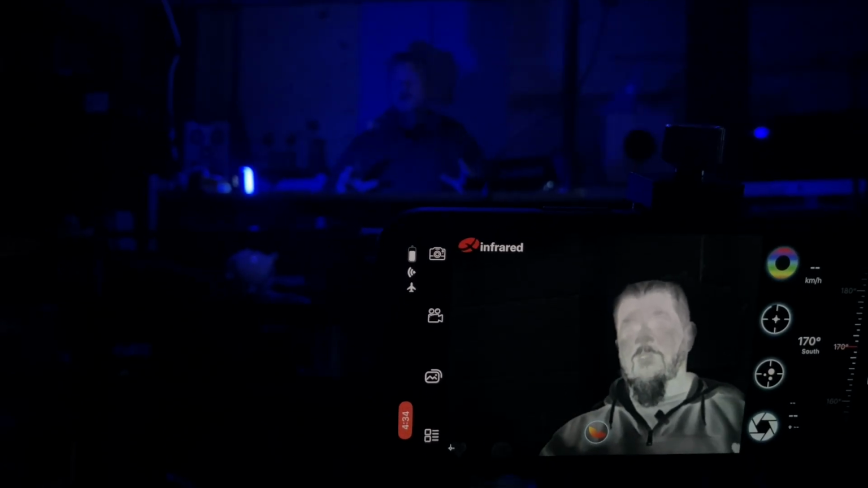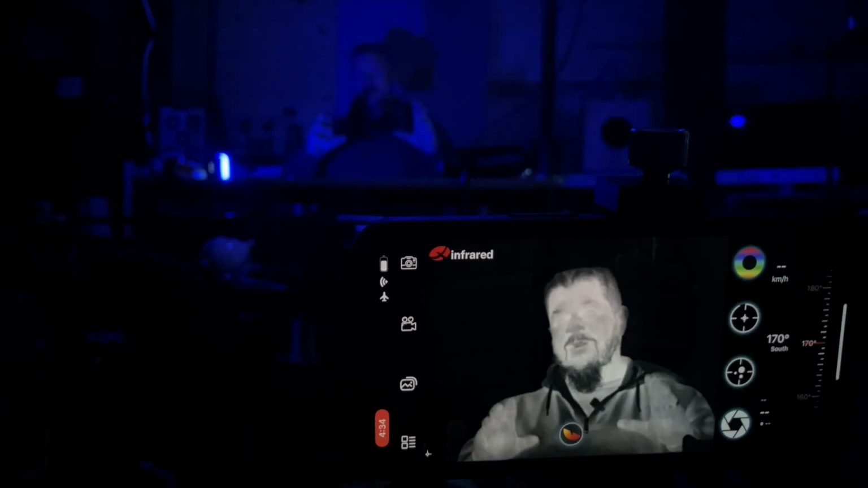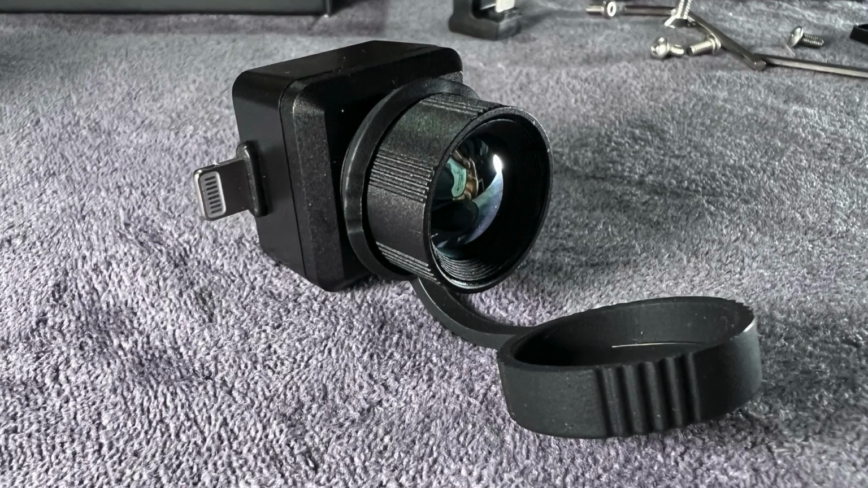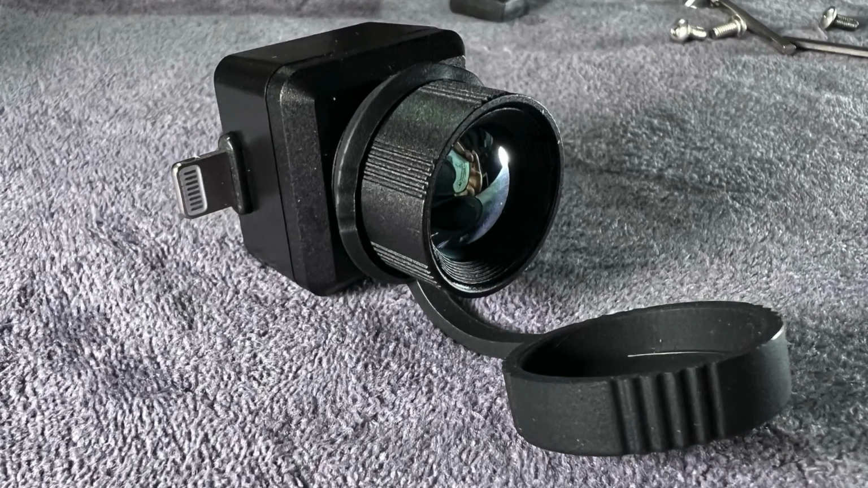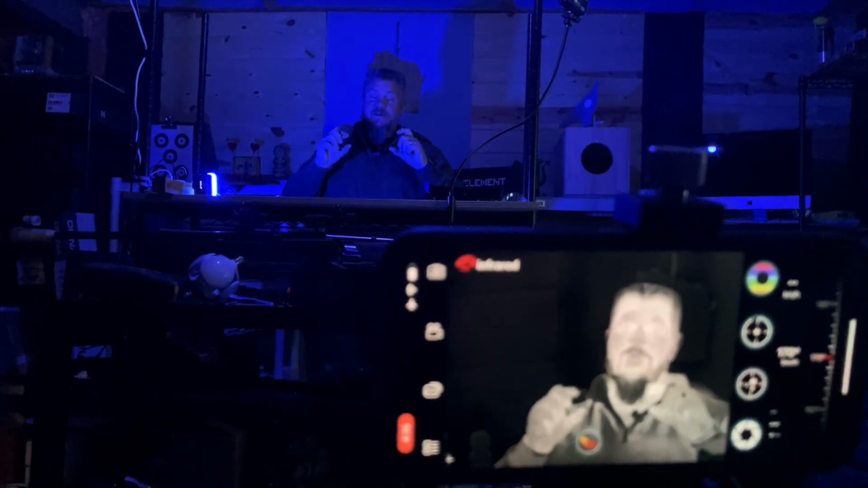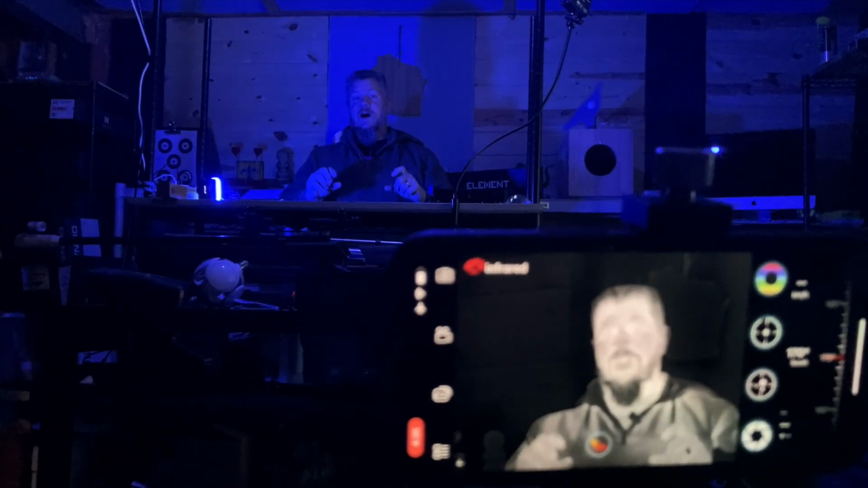We got something pretty exciting tonight. We are going to be setting up the T2Pro from Xinfrared, and I'm really excited about this, and here's why. It is a microscopically tiny thermal. It is absolutely budget priced, and you can convert it to a thermal sight and put it on your air gun. Check this out.